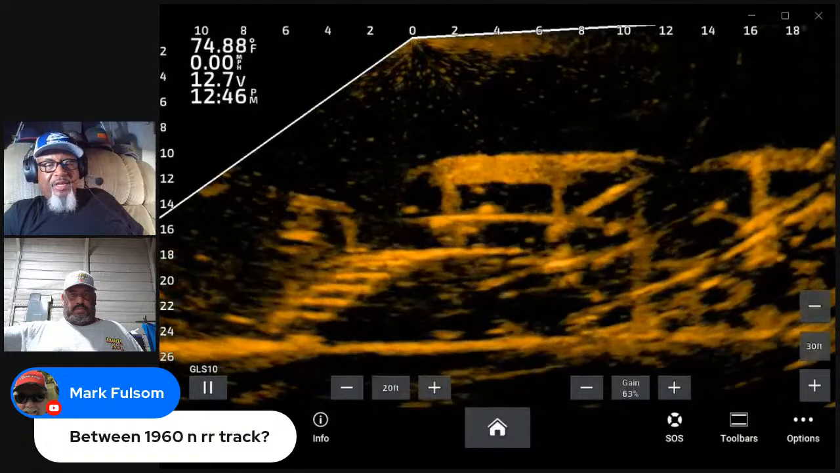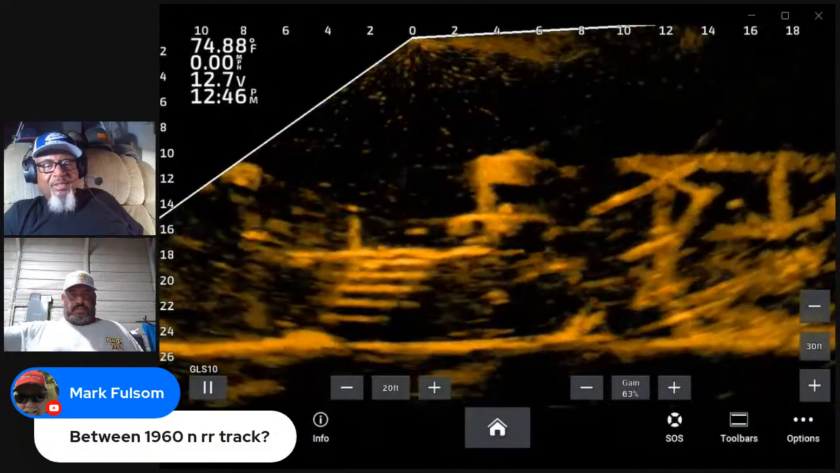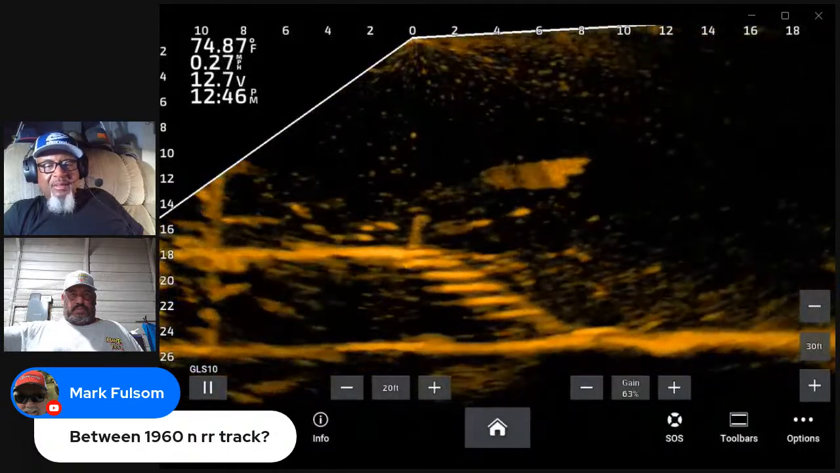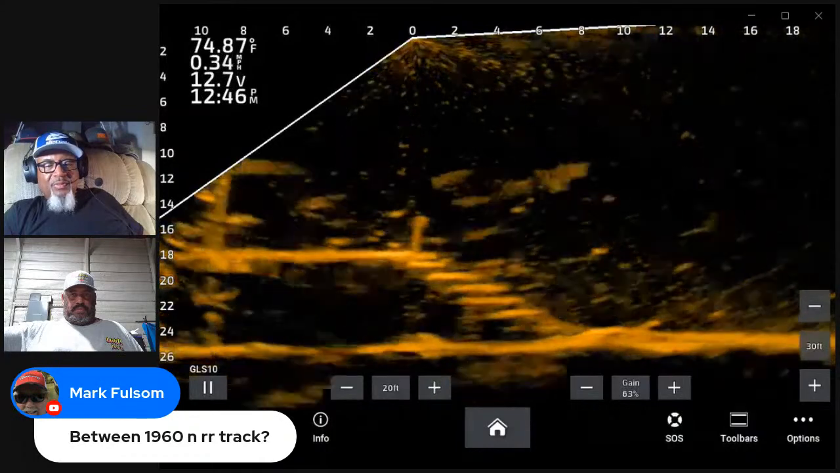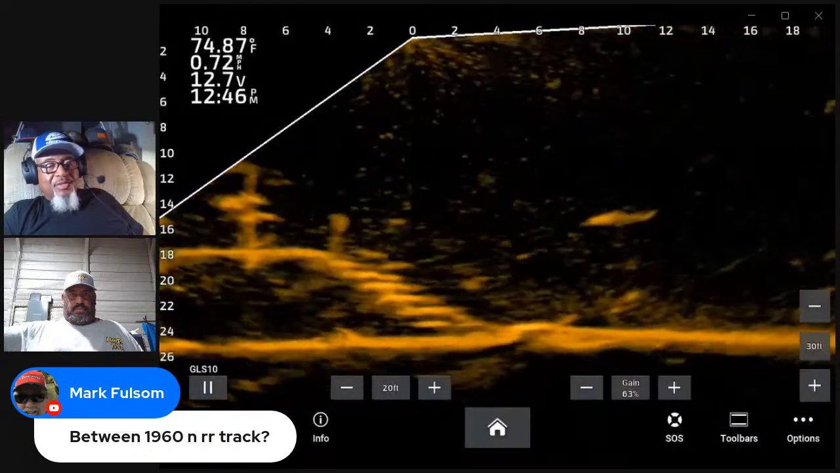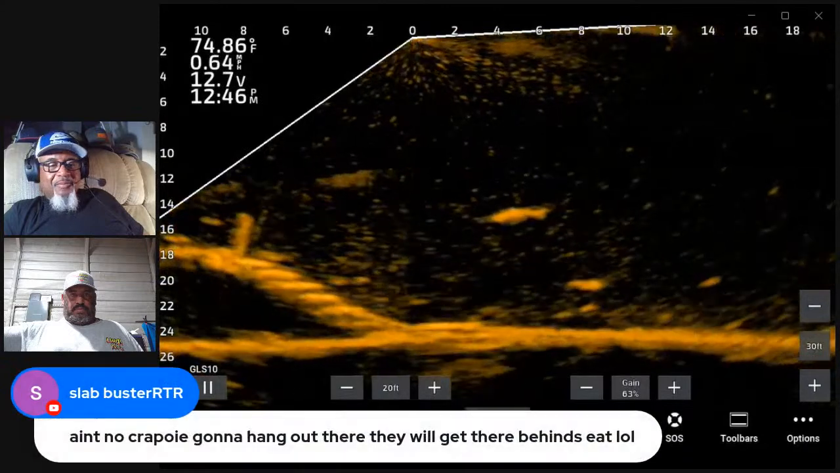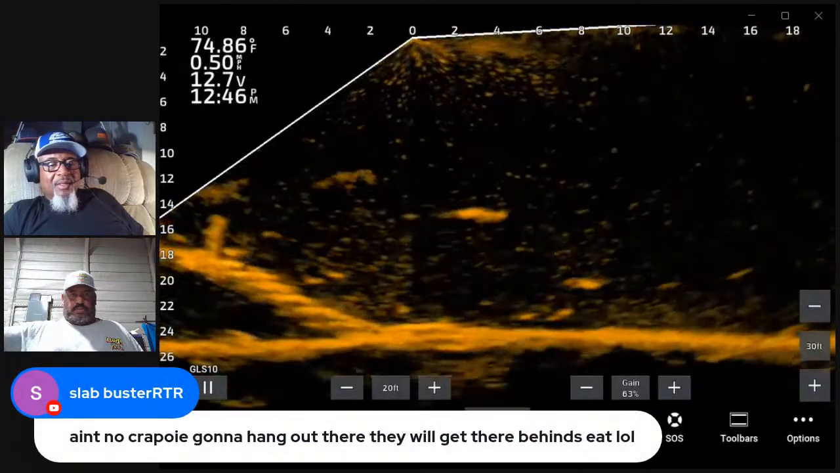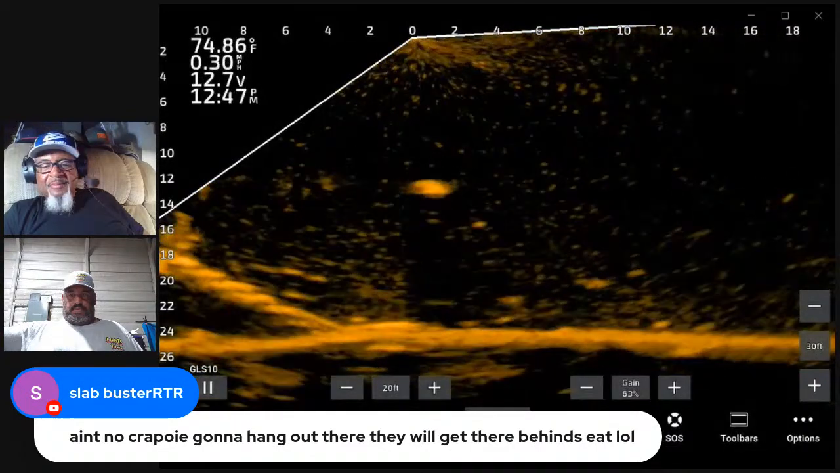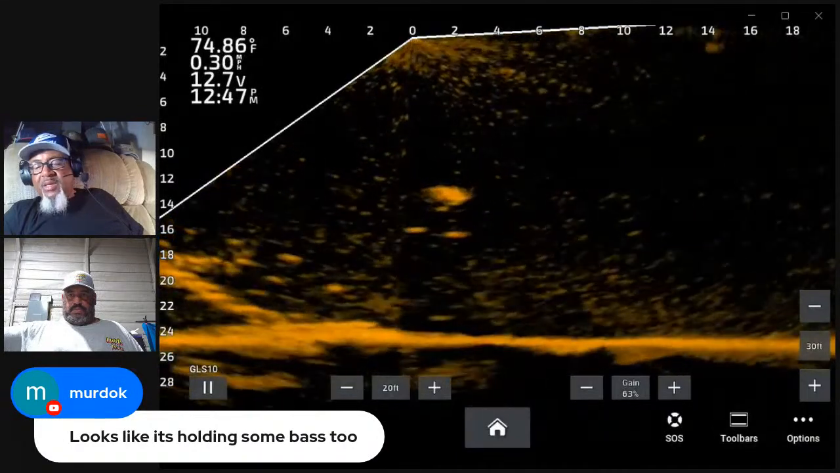There is another bridge on the south end that I've taken several scans of with my side imaging. I'll probably record it my next trip down there with the live scope just so you guys can see the bridge. But I got some really good images of that bridge with my side imaging. Looks like it's holding some bass too. It could be.